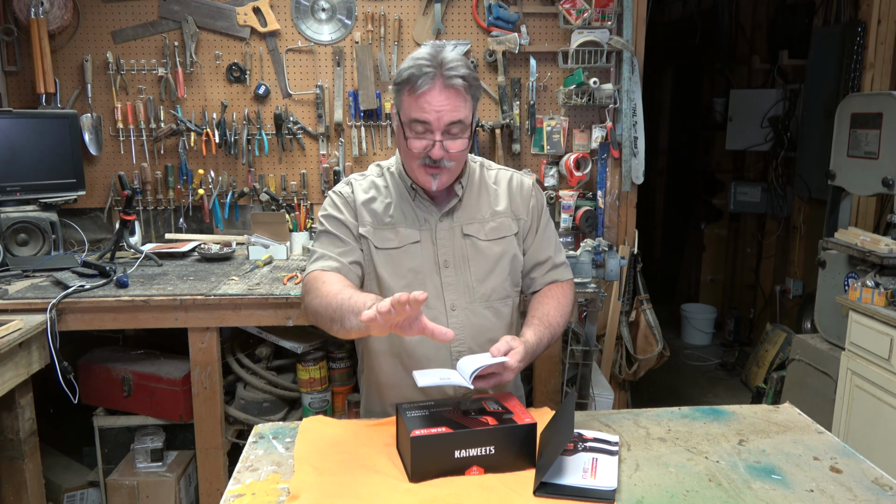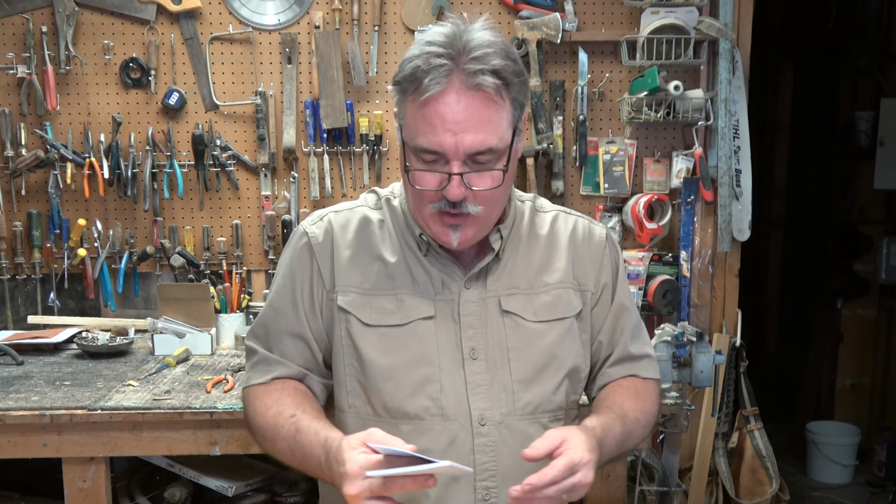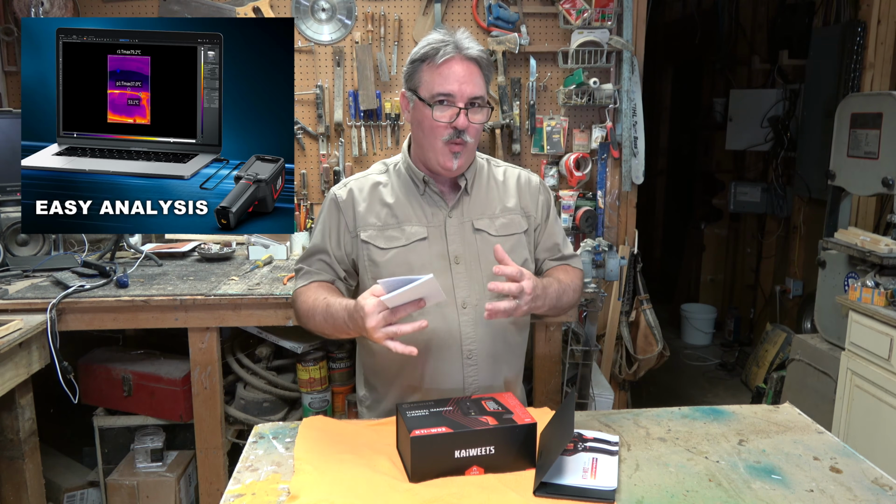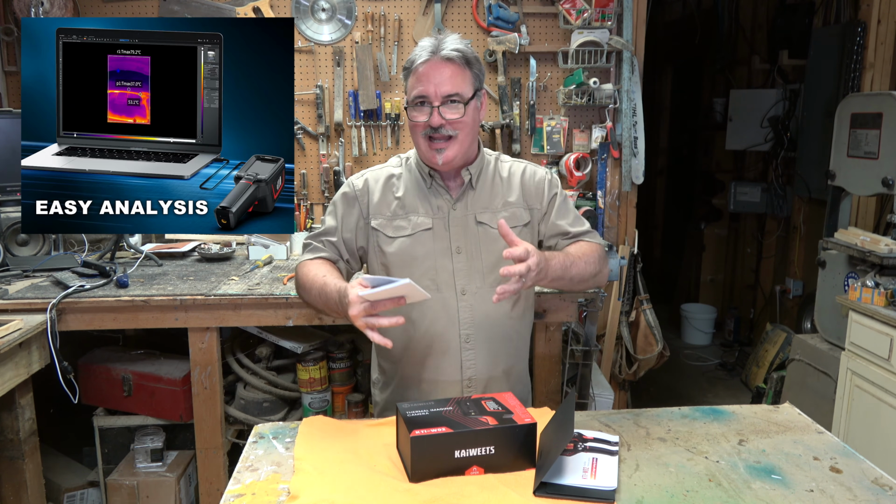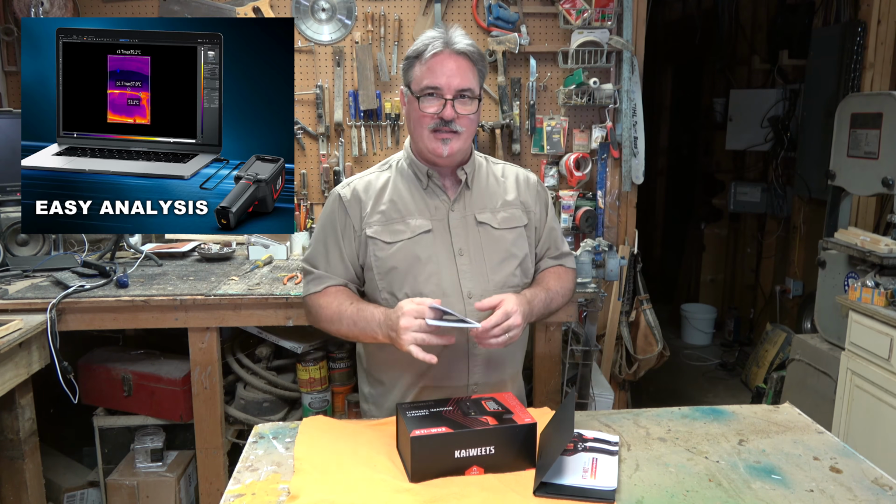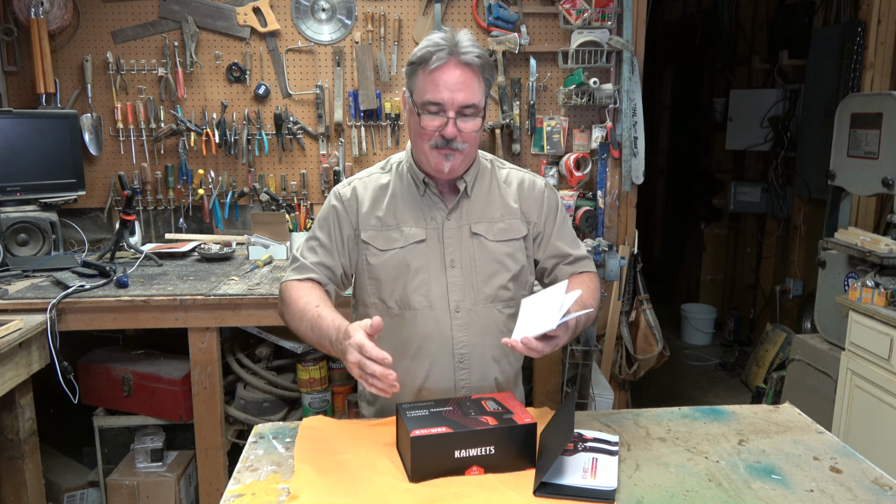So let me tell you something else. There is a feature on this thing that is going to make half of the audience love it, and me, it disappoints me. I mean, the feature is fantastic. The problem is that I can't use it. This does come with a PC interface that will work on a Windows computer to allow you to analyze the pictures that you have taken with this camera. I cannot do that because I use a Mac. I'm not a PC guy anymore.